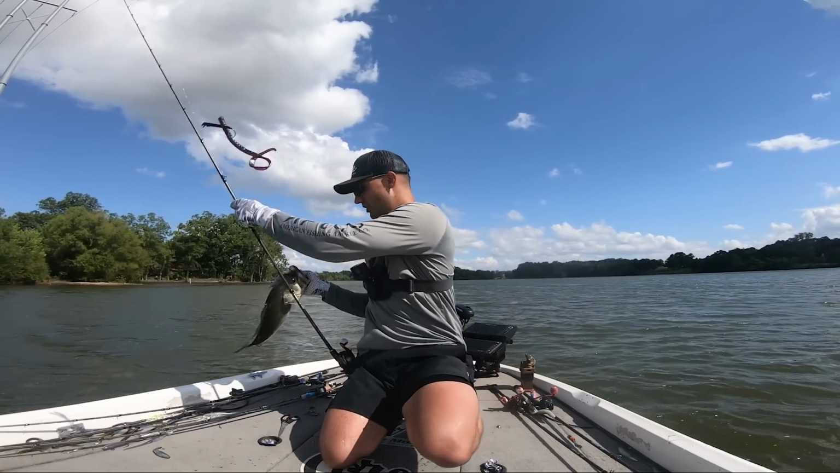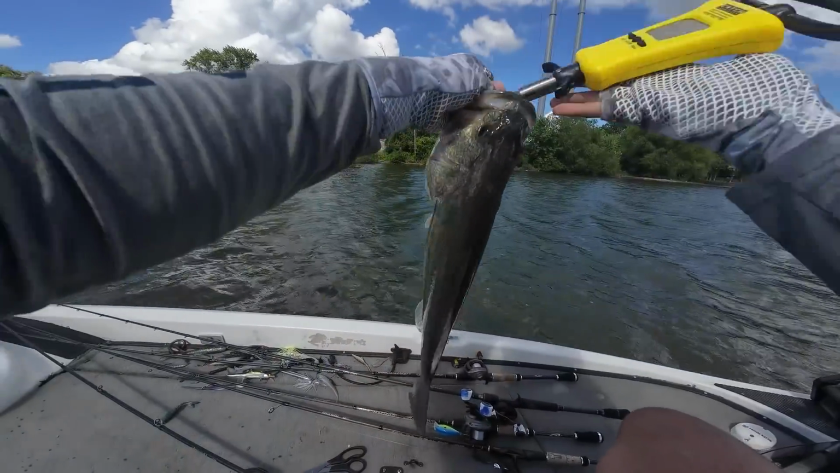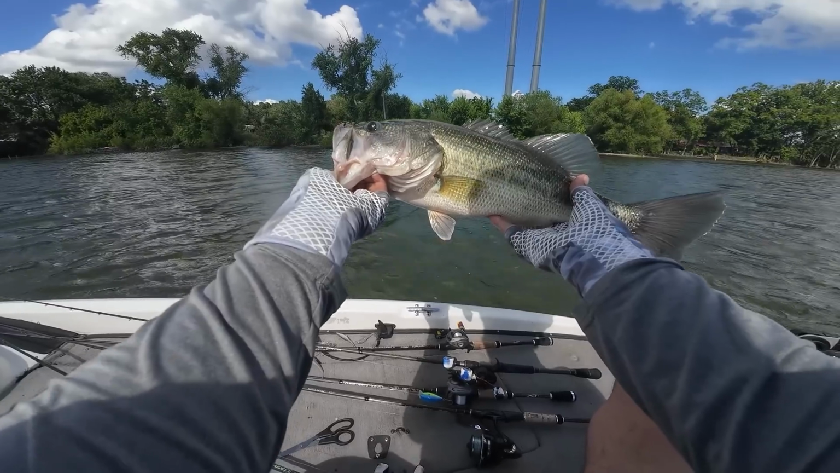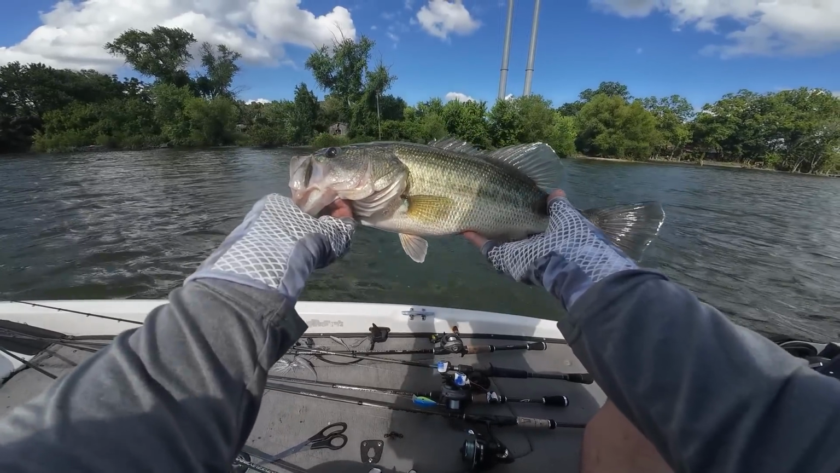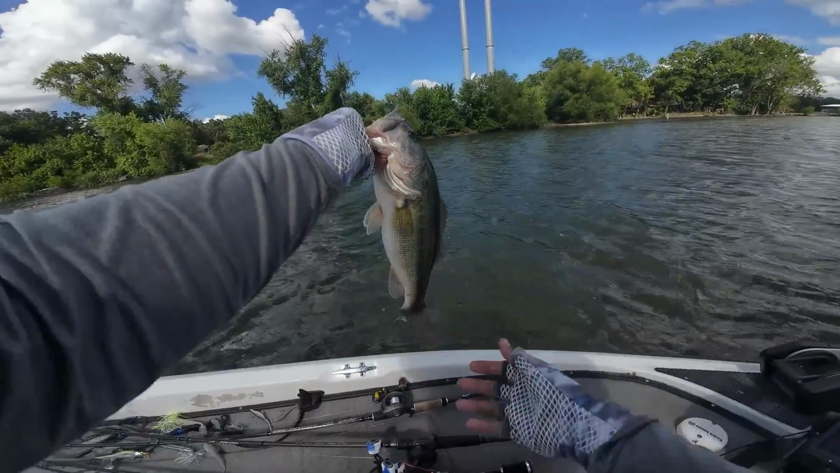Let's get a weight on that fish. Here we go, guys. 3 pounds, 10 ounces. Beautiful fish, almost a 4-pounder. Exactly the size fish we've been looking for. And it was really awesome to graph them, show you exactly what was down there, and put that fish in the boat. Beautiful fish. Let's get that fish back down the lake.